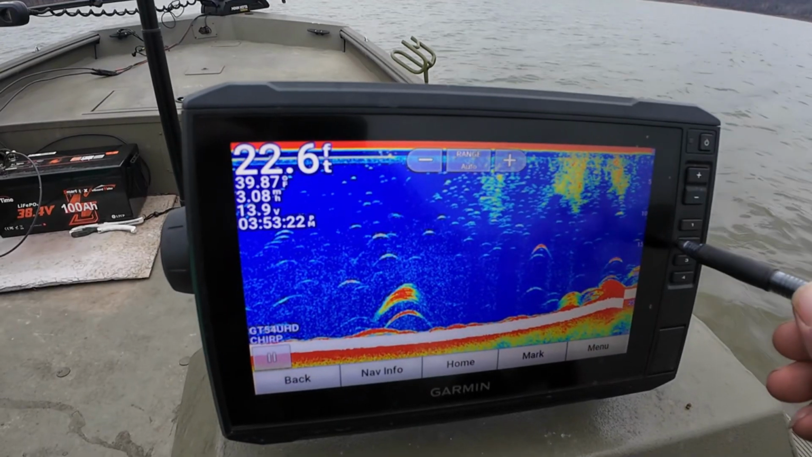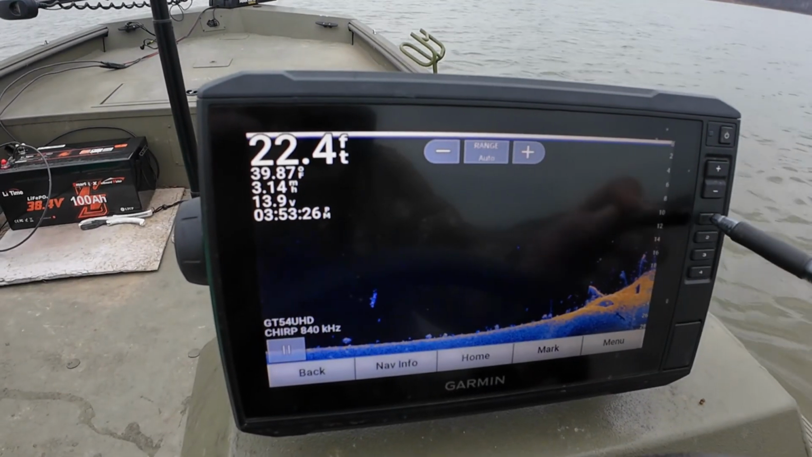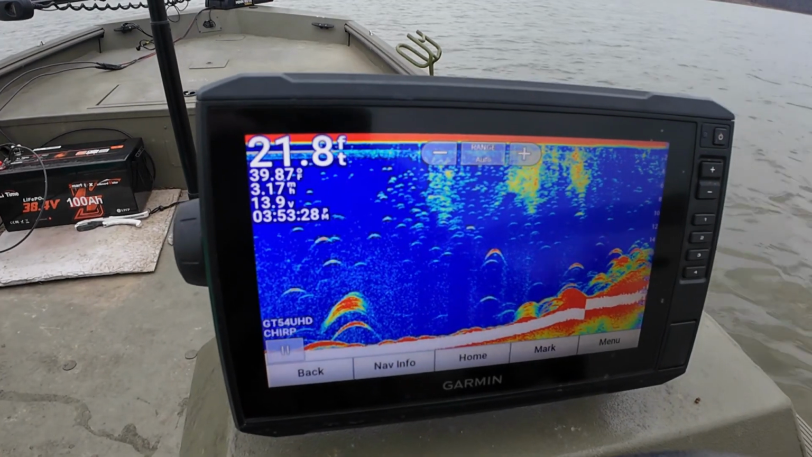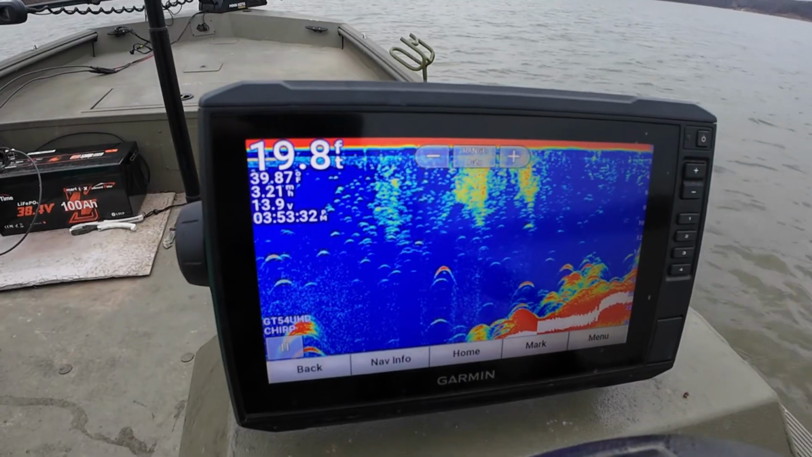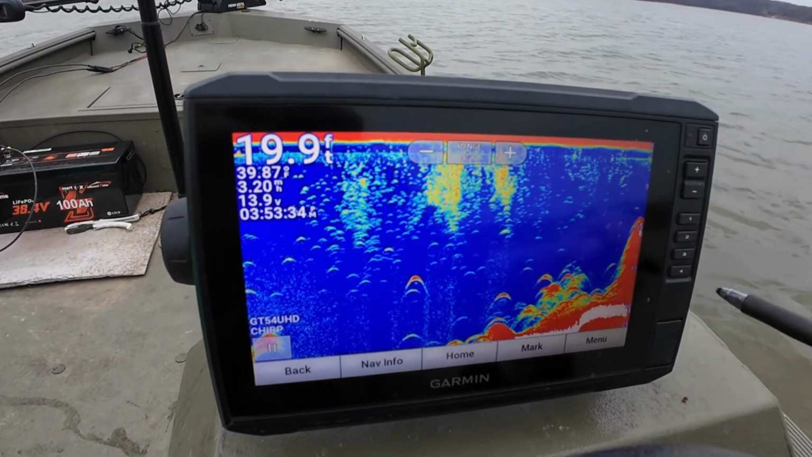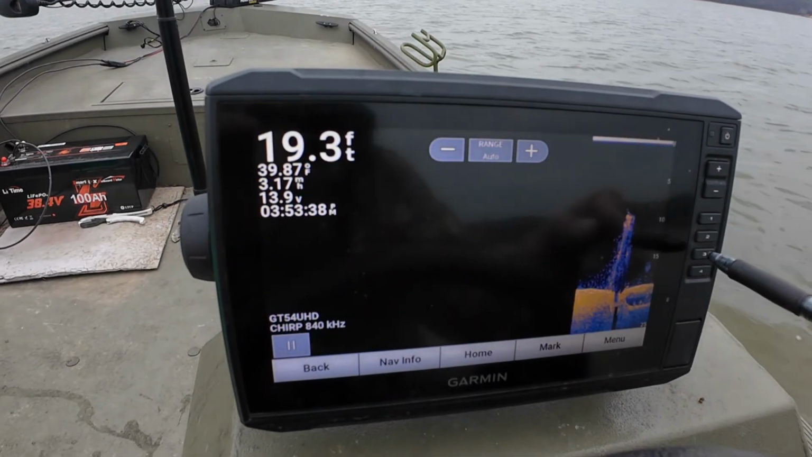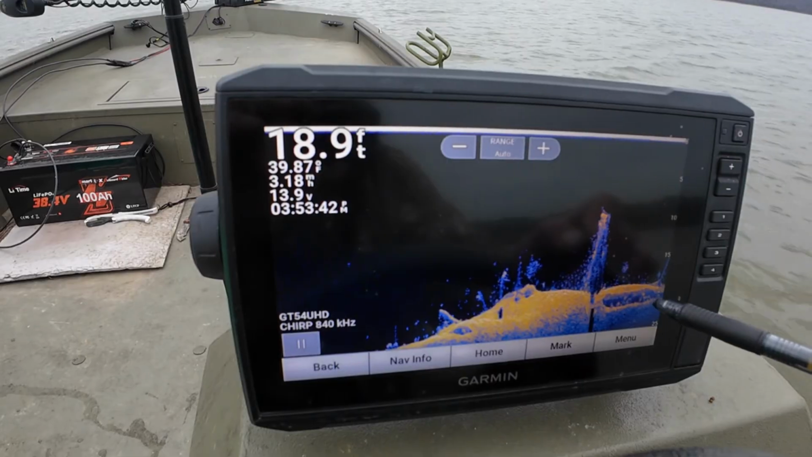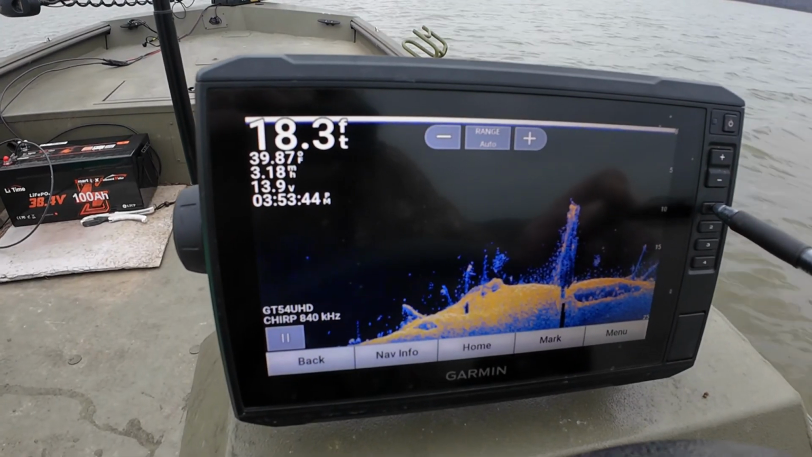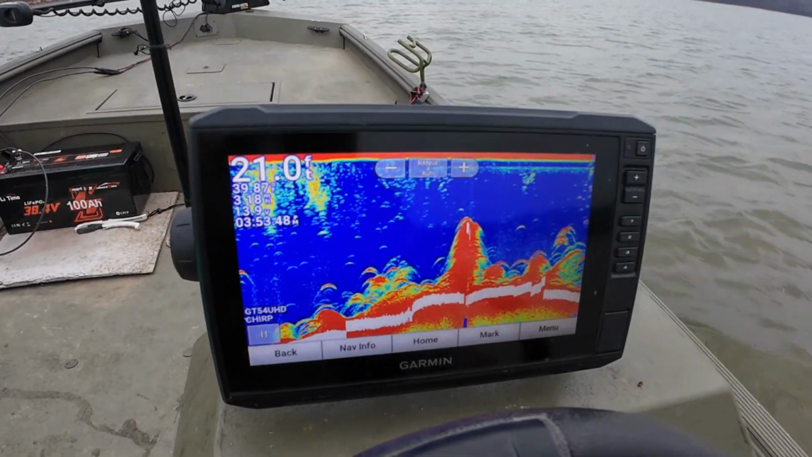Now I'm gonna put her in down scan to see if that's shad right there. It is not, it is a log. We don't want that. So that's all shad right there. I'm gonna put her down in down scan, but see, they're around a log sticking up. It might be crappie too. So I'm not gonna throw there for sure.